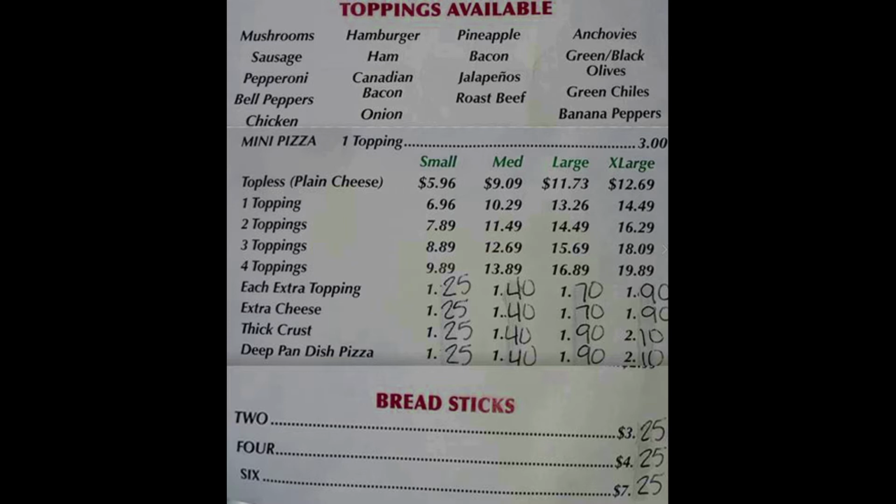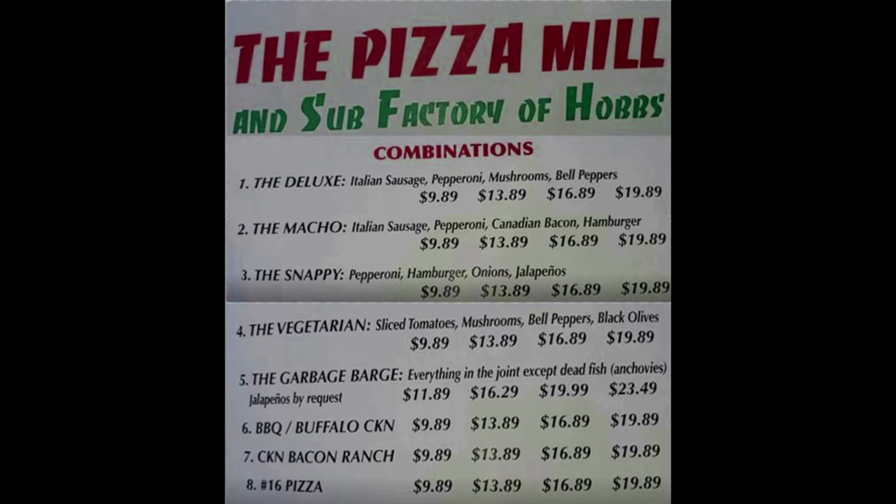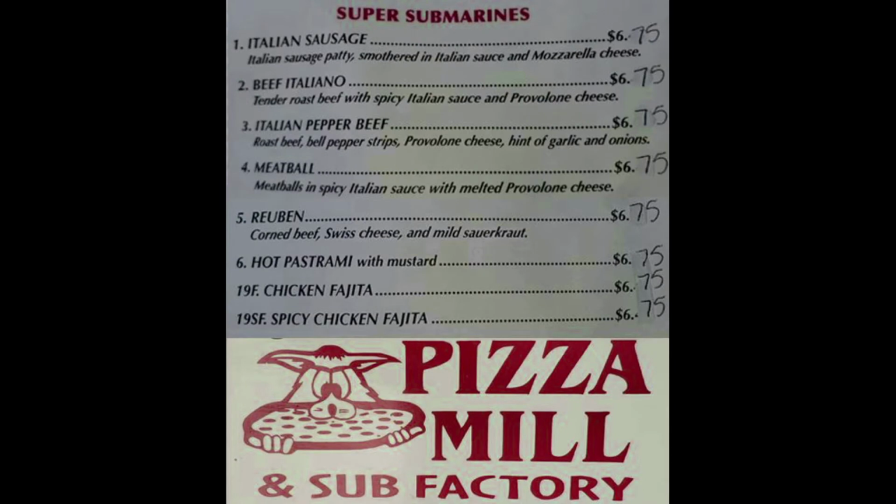You can design your own pizza. I can't have the bread, so keep that in mind, but I can do it on a cauliflower crust. So if you got health issues and you're in Hobbs, New Mexico, this is the place to get. They're also doing crustless now. New product. They work with customers. I'm telling you, the Pizza Mill and Sub Factory, these guys are absolutely fabulous. The number 16 and the number 7 sandwiches are also made into pizzas because they are so popular.